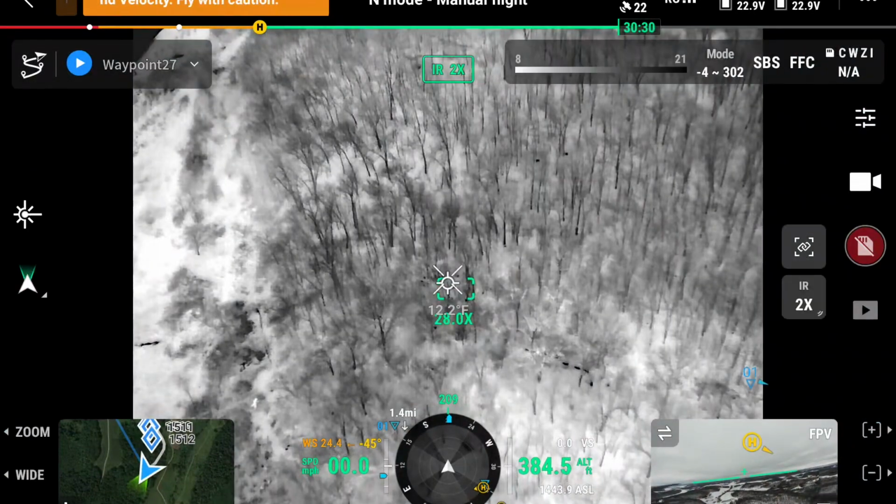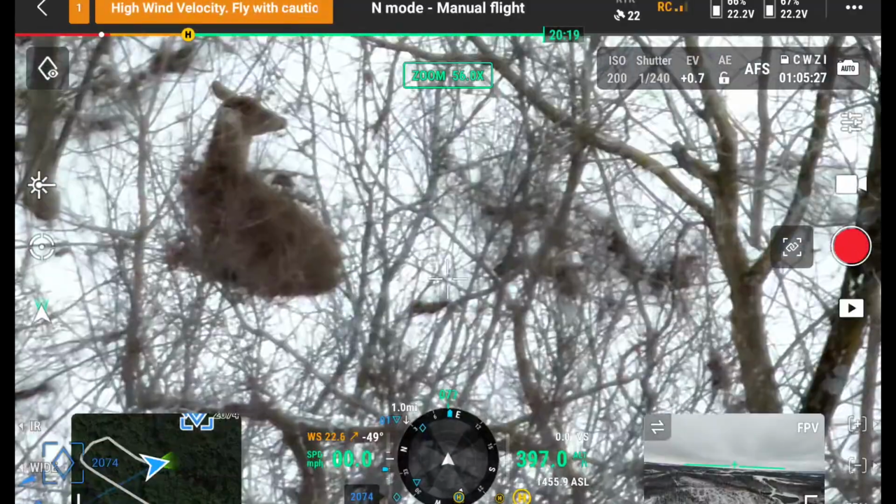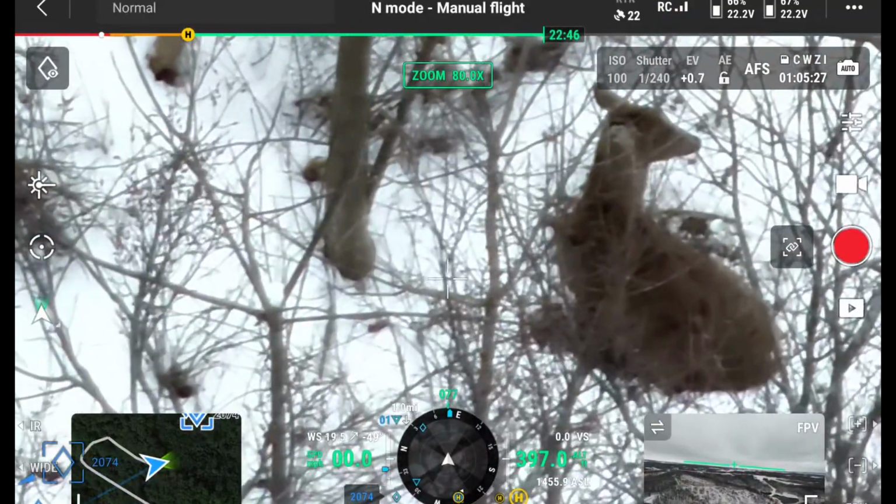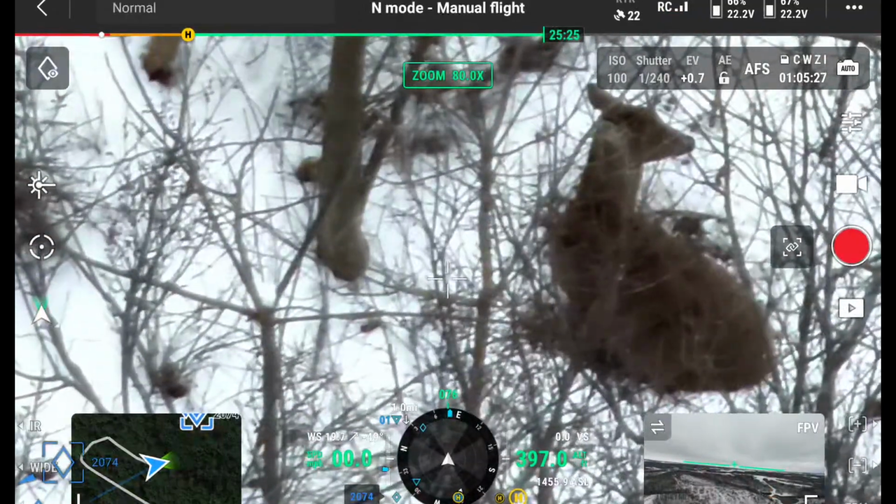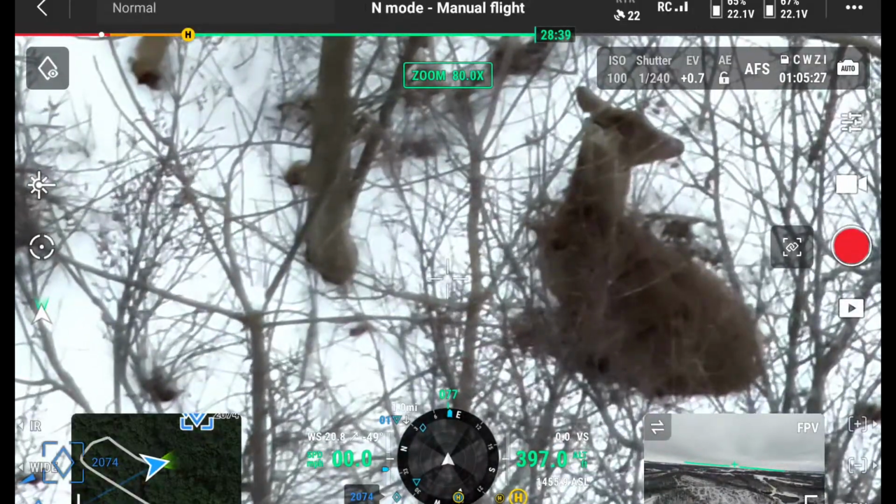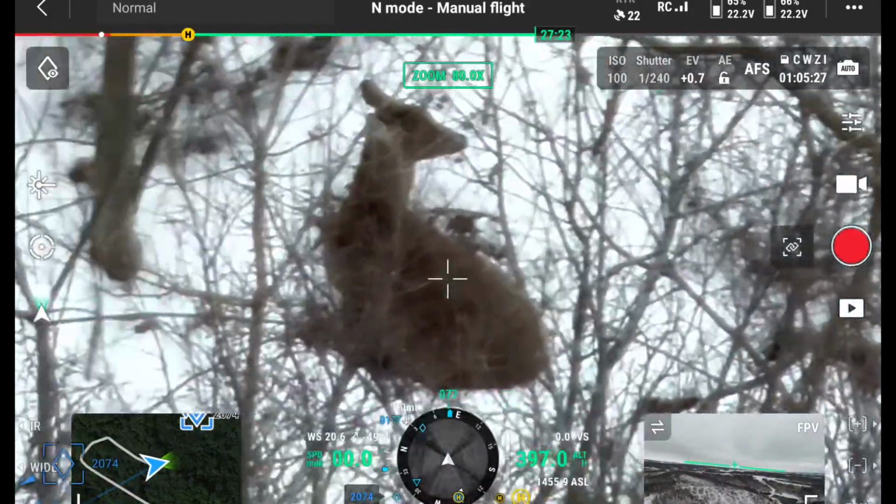Bunch of turkeys. Oh, how about that, huh? Looks like a big shed buck. Big shed buck? Look at that. They just located a big shed buck right now. Would you say or no? Zoomed in. He's got a heck of a head.